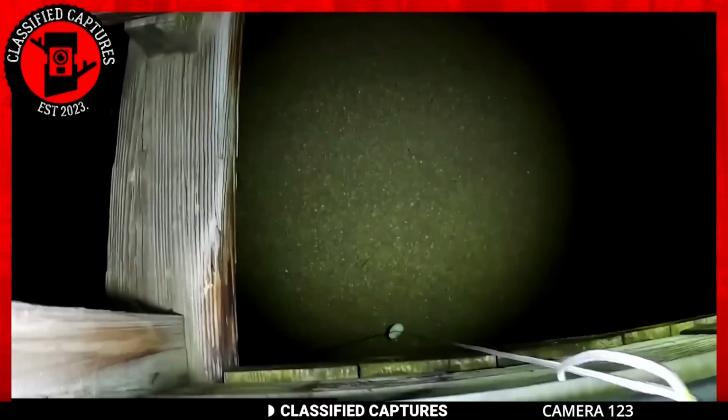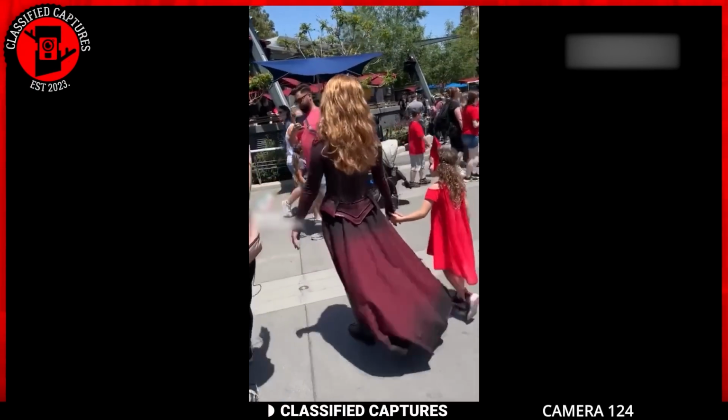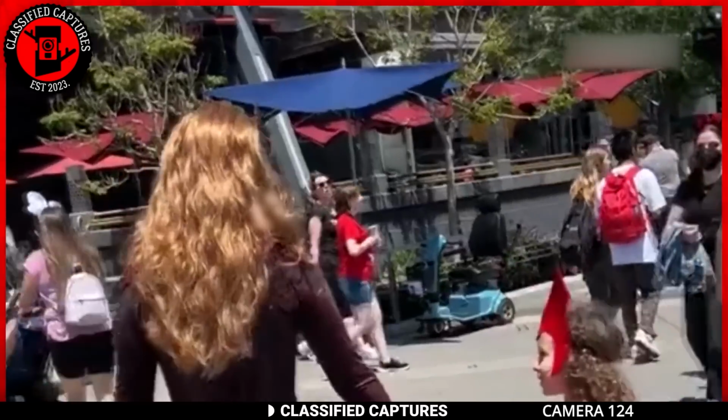Which do you think it is? Watch this footage closely and tell me where the man in the pink shirt came from. Take a look at the footage again.